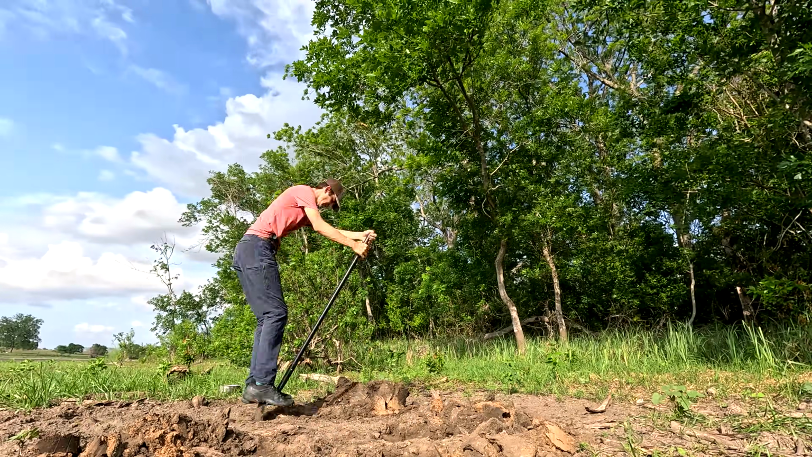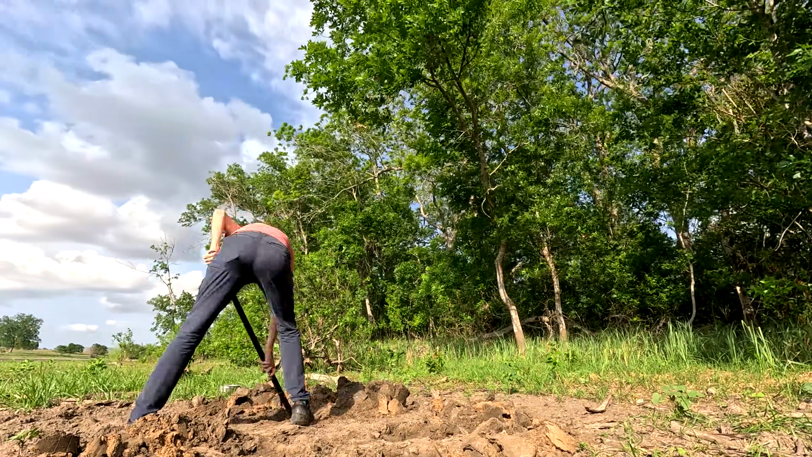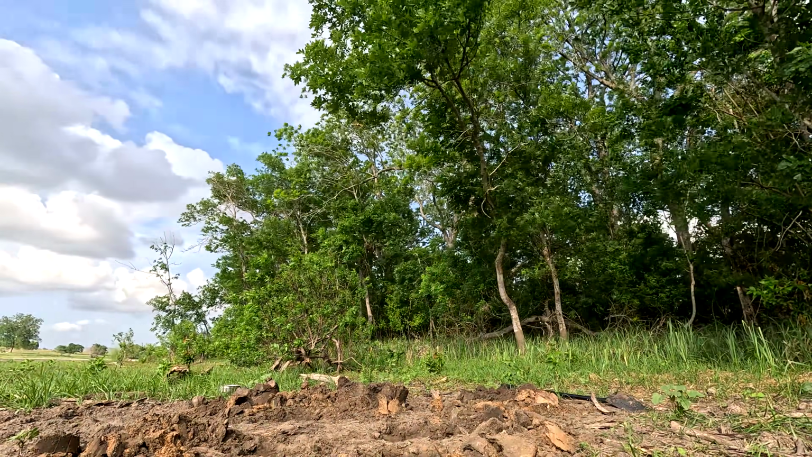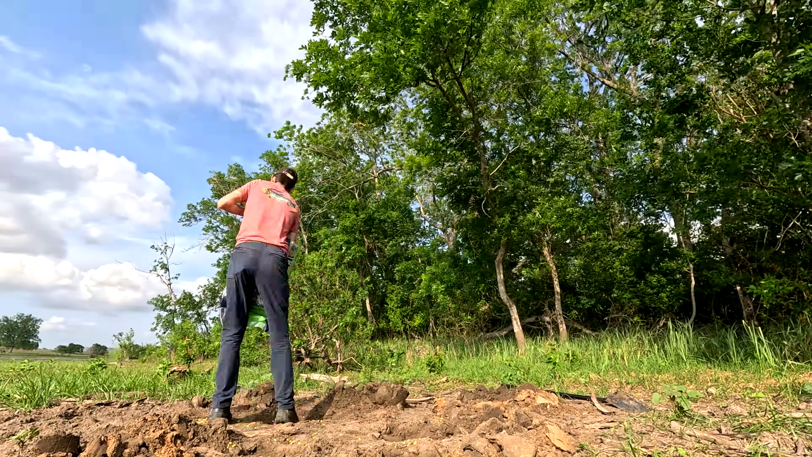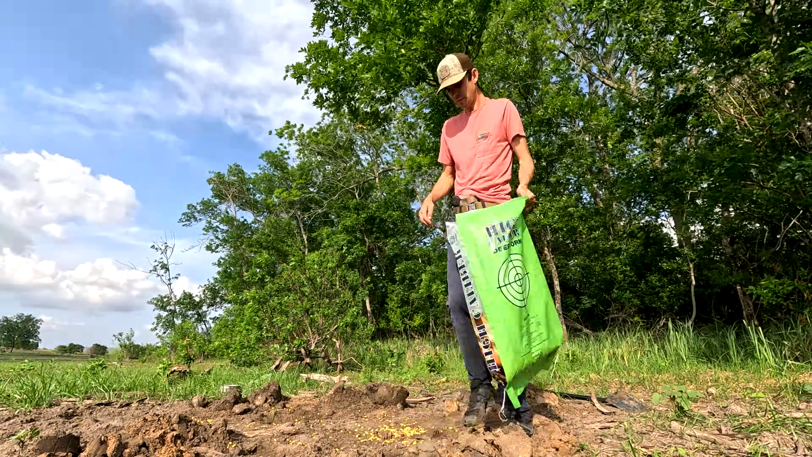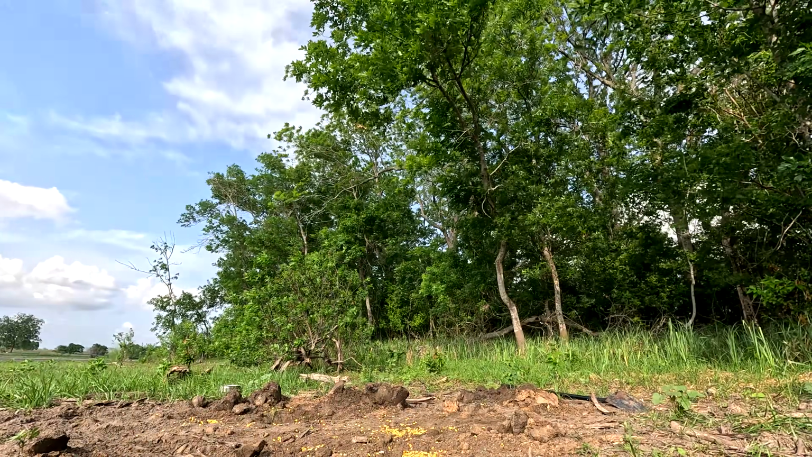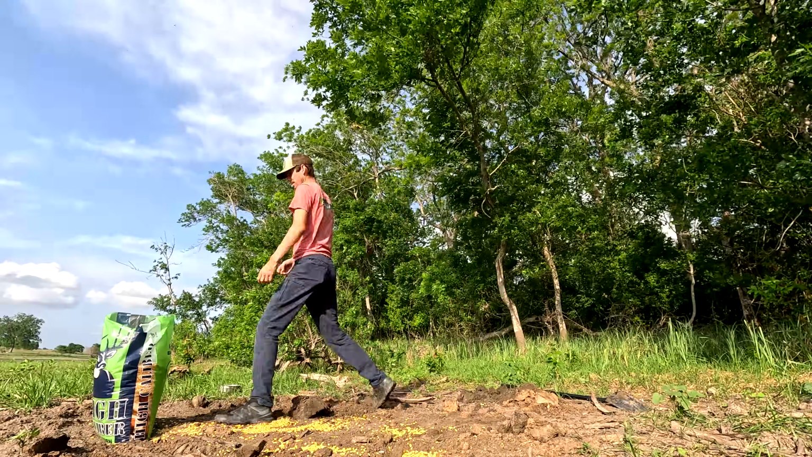So I need the pigs to be stalled, and what you can do to stall them when you bait is don't just sprinkle corn on top of the ground. You can bury it. You can bury a few areas, that way they dig, and it takes them quite a while to get it all and gives you a lot of time to get out here and set up. So I'll dig 3 or 4 holes, I'll bury some corn, and I'll sprinkle some on top, and I'll show you all what I got set up. And then I guess we'll just wait for some cell cam shots.